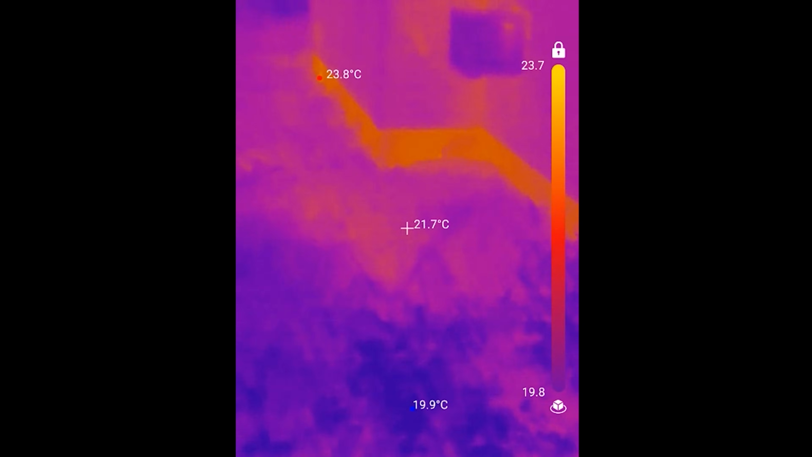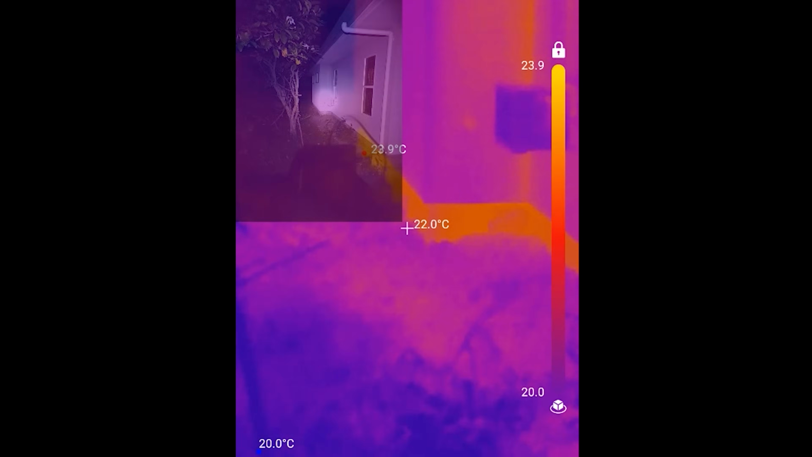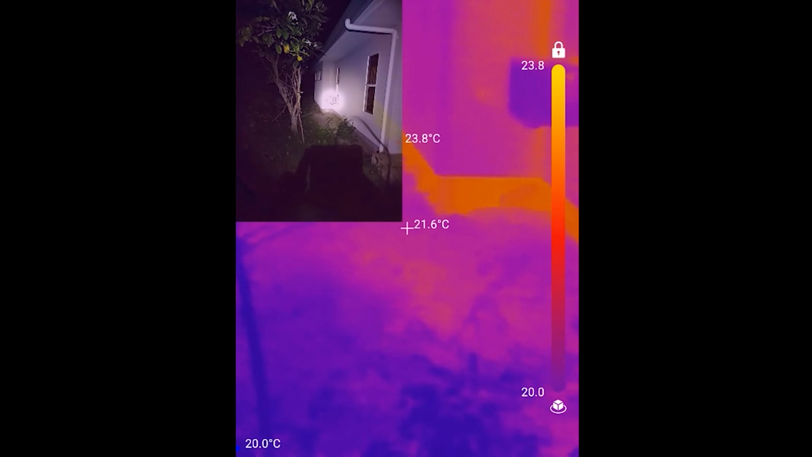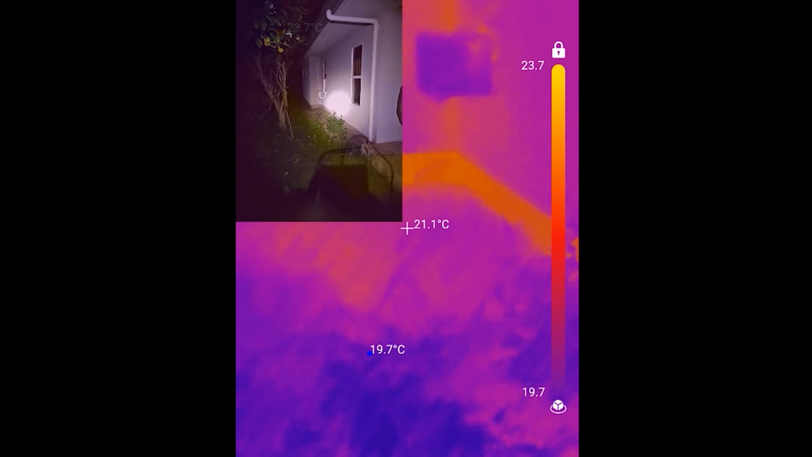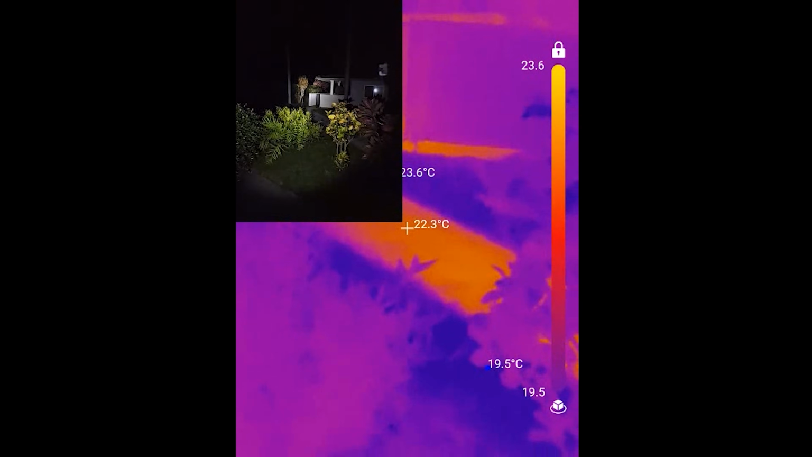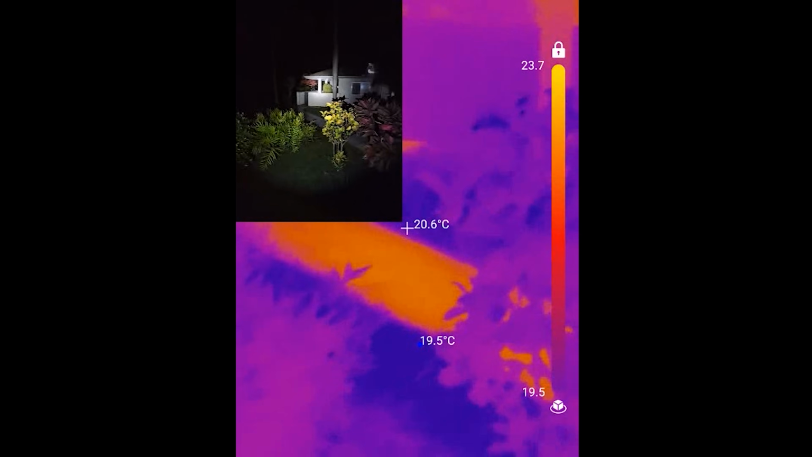One really cool feature that I liked is that you can turn on your phone camera simultaneously with the thermal camera and adjust the transparency. I think that's a really neat feature. The only downside is that the thermal camera is a lot more zoomed in than the phone camera, so the images aren't exactly the same, but nonetheless, it's still pretty cool.